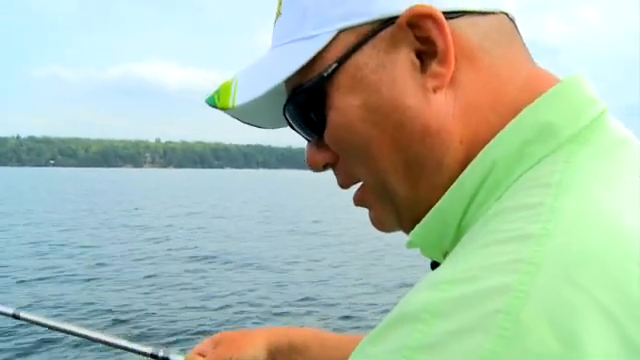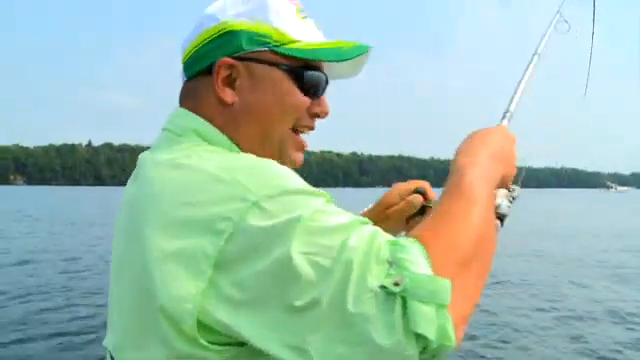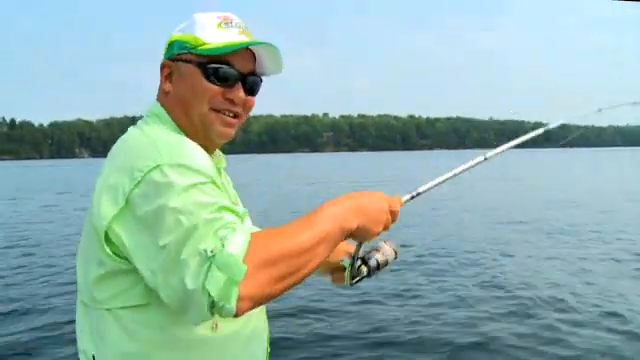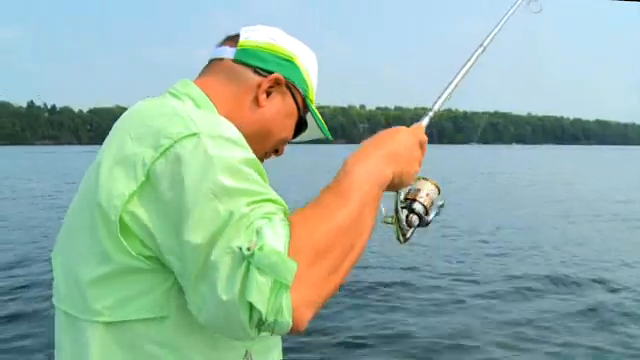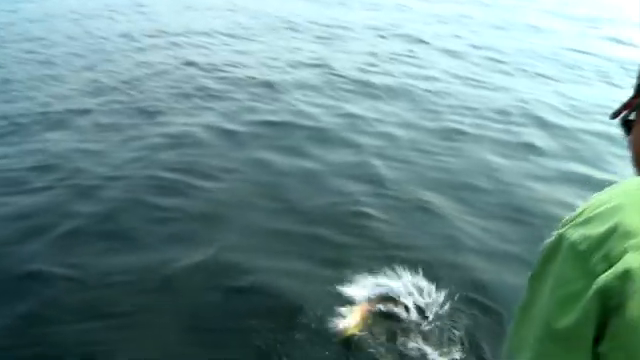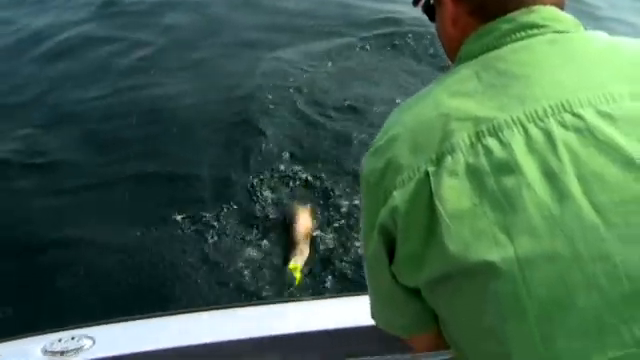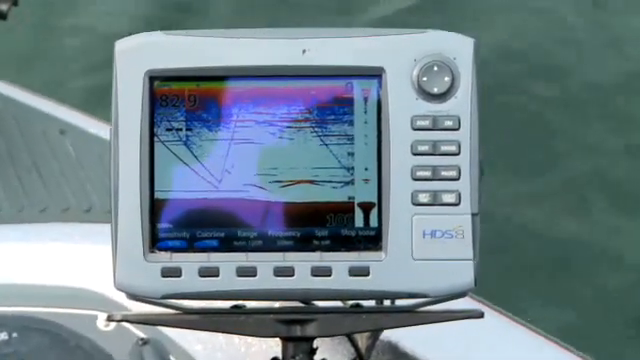Dropping down. Here he comes. He's coming up. All right, that was too cool. I slowed down just for a second when I saw him to let him catch up. Oh, he's not a very big one. Just a baby. I got him up to the surface real fast. Oh yeah, he's coming up. Okay, reel. Reel? Just nice and steady, yeah.